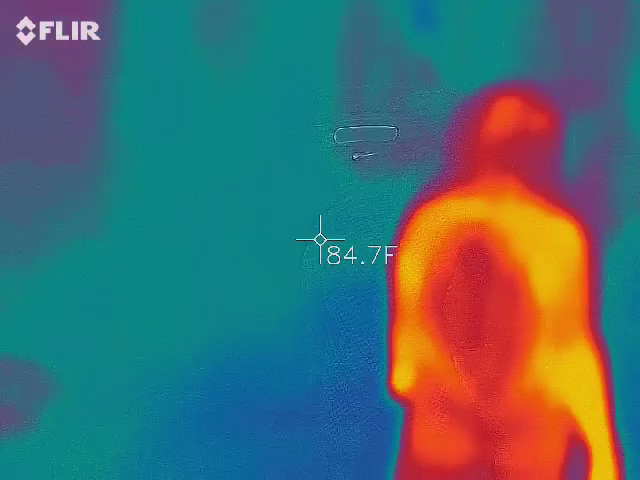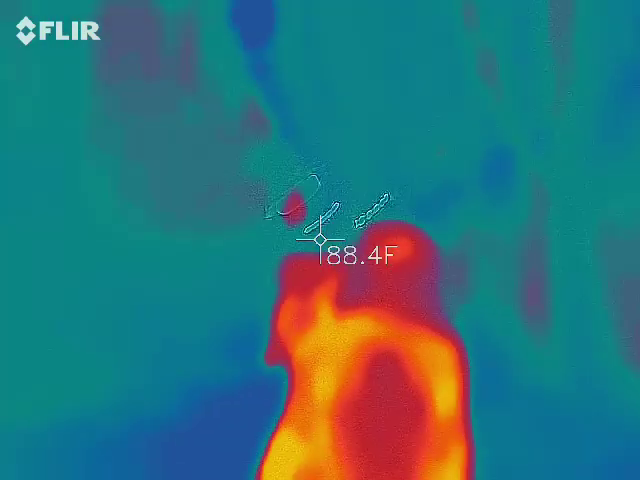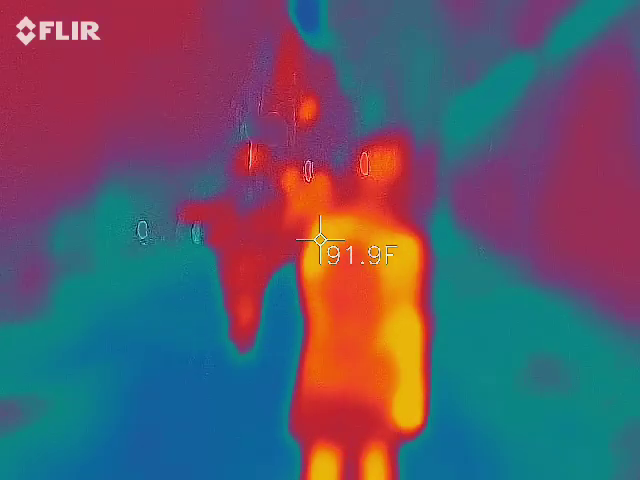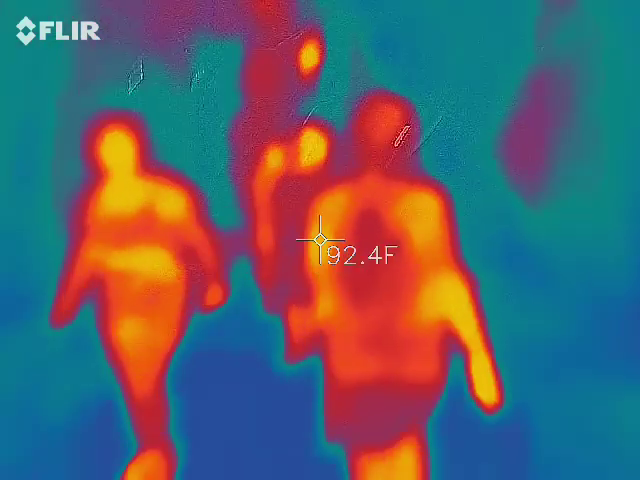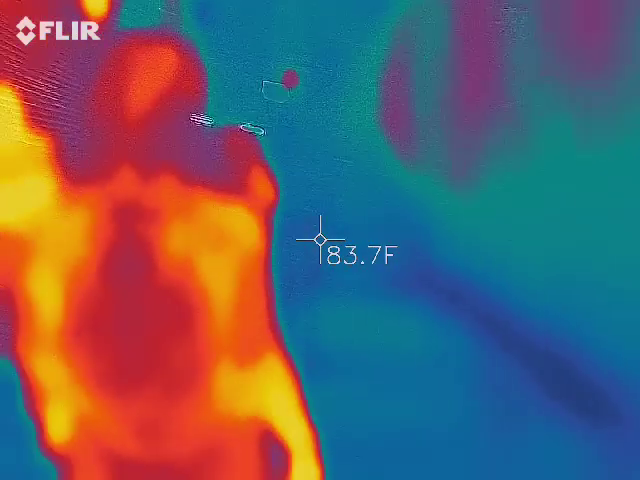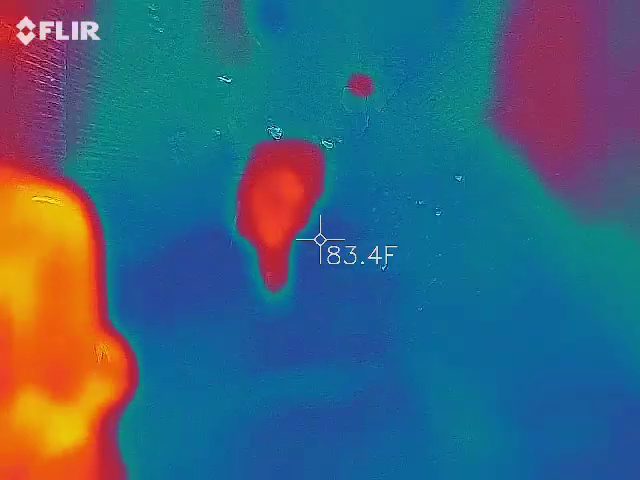Sure is pretty. See, these are the old power outlines right here. Philadelphia, gotta love it.